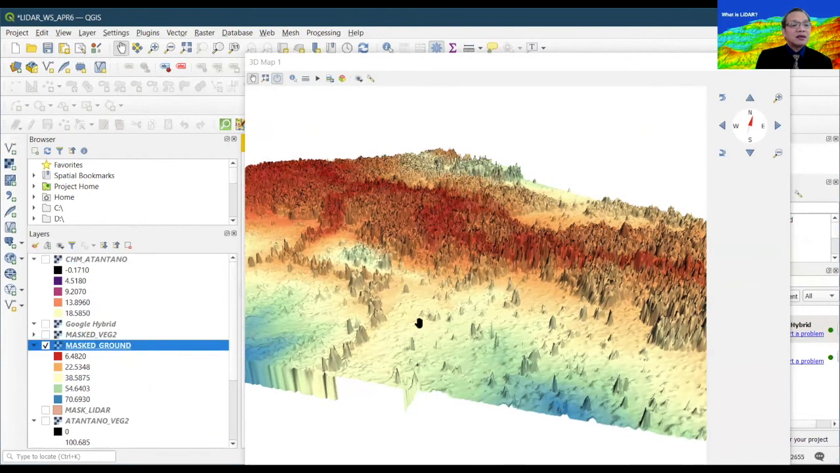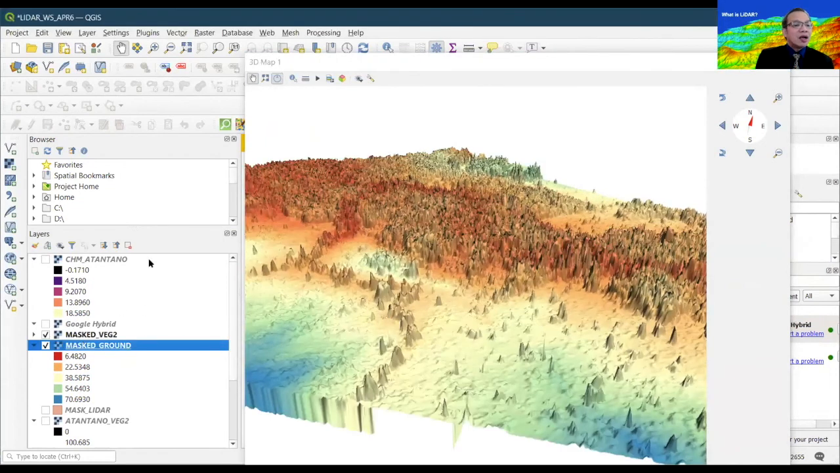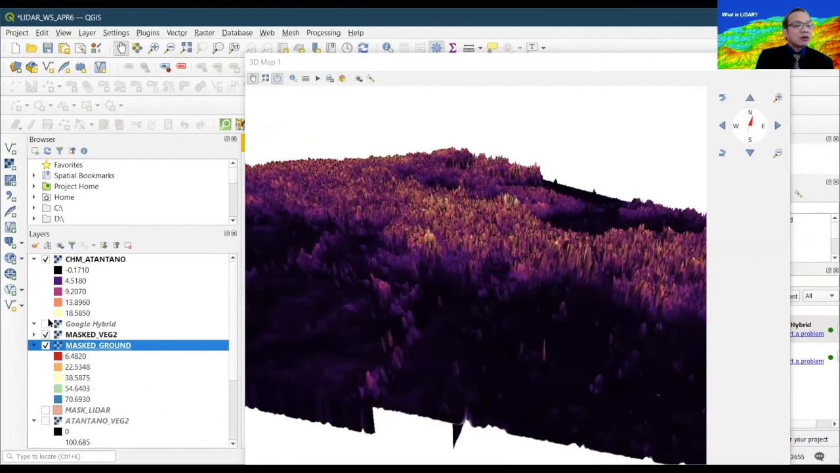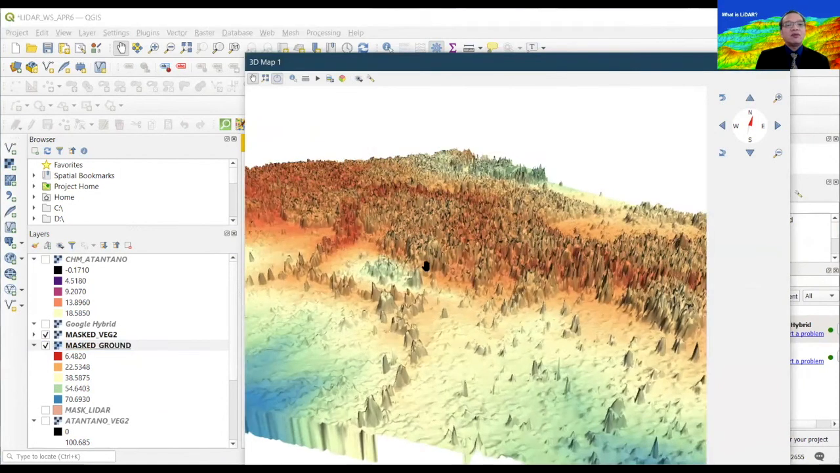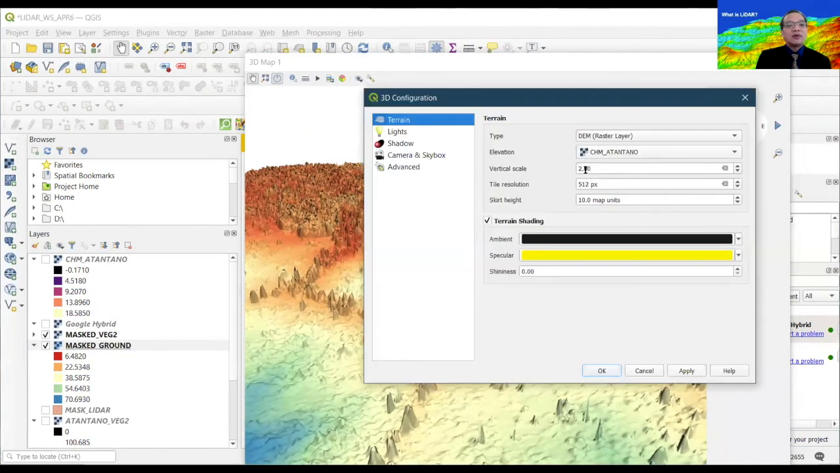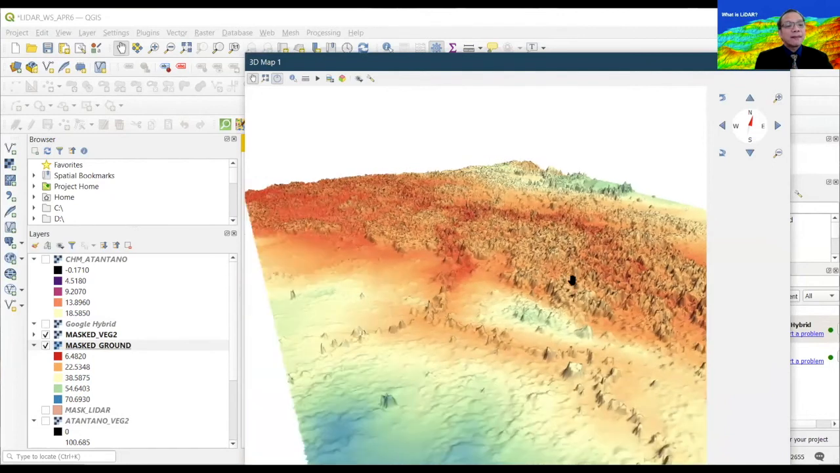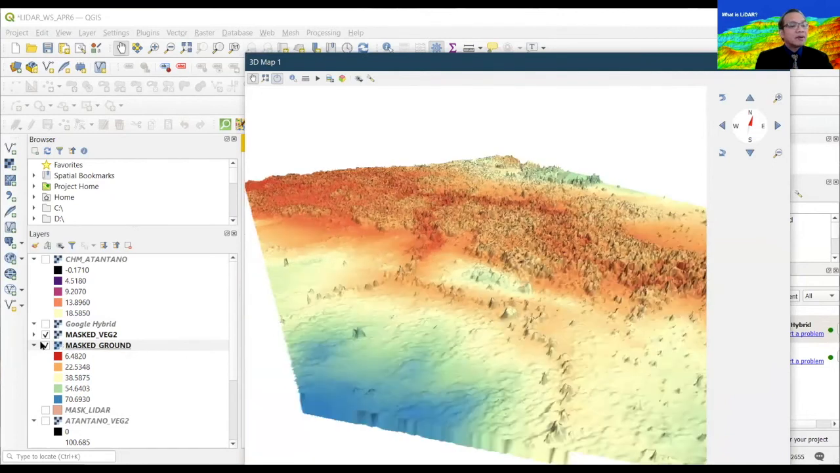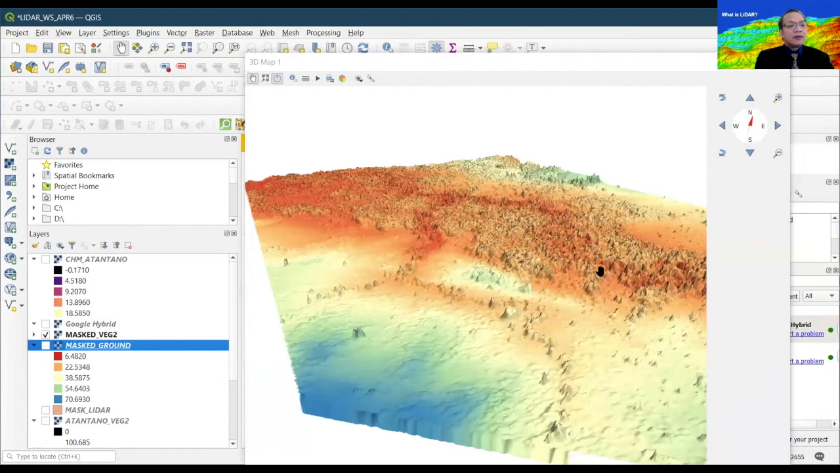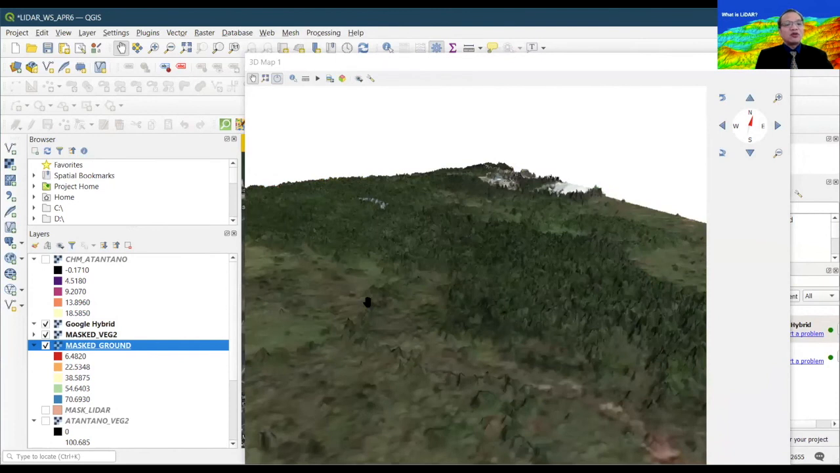So here, you can actually see different renditions. And this is a vertical exaggeration of 2. If I remove the exaggeration and go to an exaggeration of just 1, the normal one, it should look somewhat like this. And hopefully, if I click on the Google hybrid map, there it is.